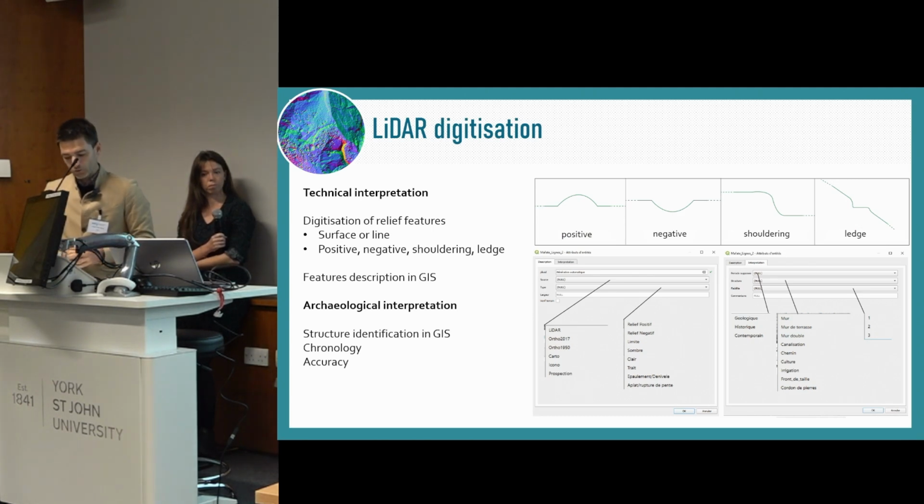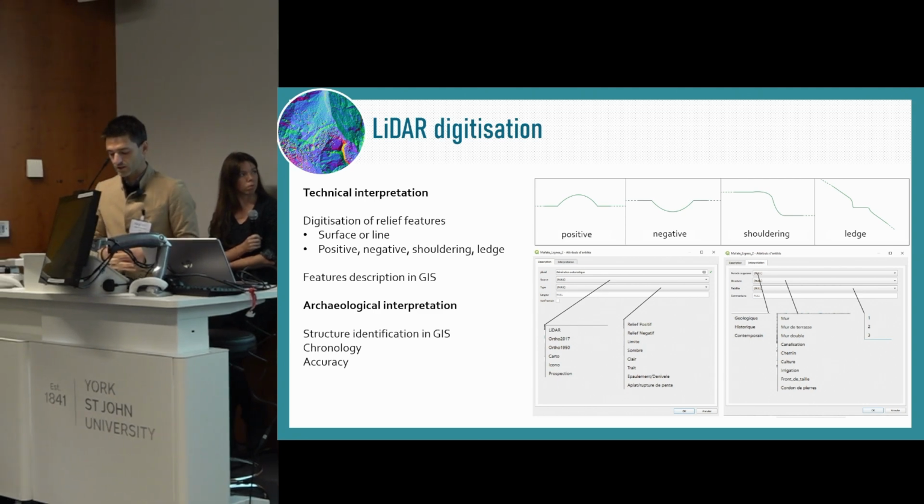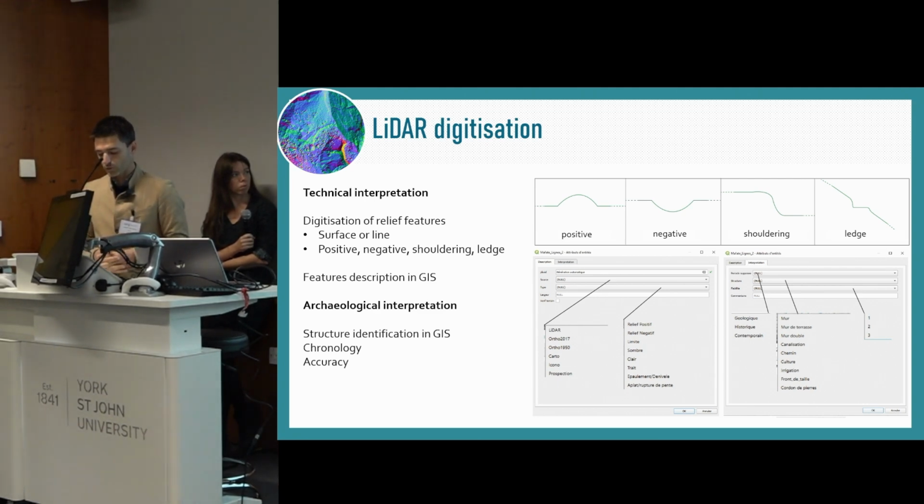An important part of our data processing is DTM feature digitization. We elaborated a simple way to digitize and classify features. We first need to represent features in the form of a surface or line, based on their real geometry and size, and describe their nature: positive, negative, shouldering, or ledge signal. Each feature is then described in a form asking for the source of information, its type, and if it is seen in the field or not.